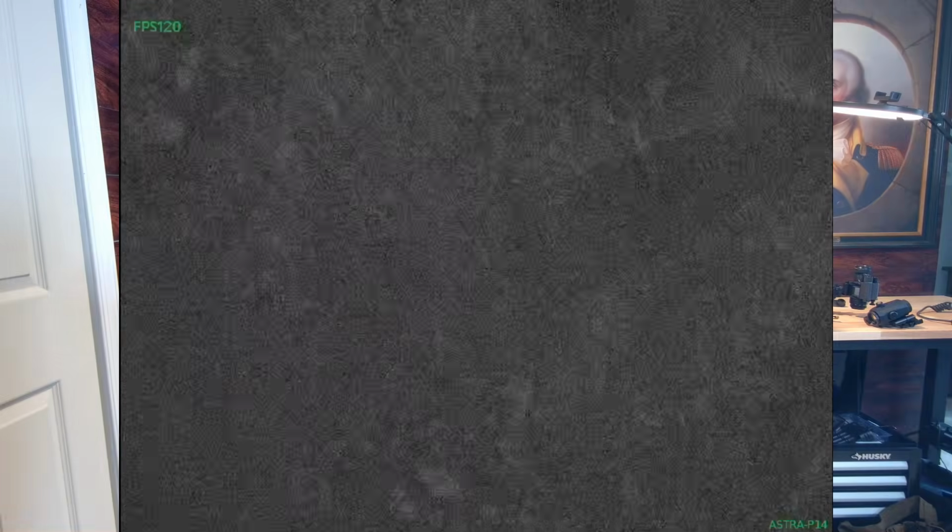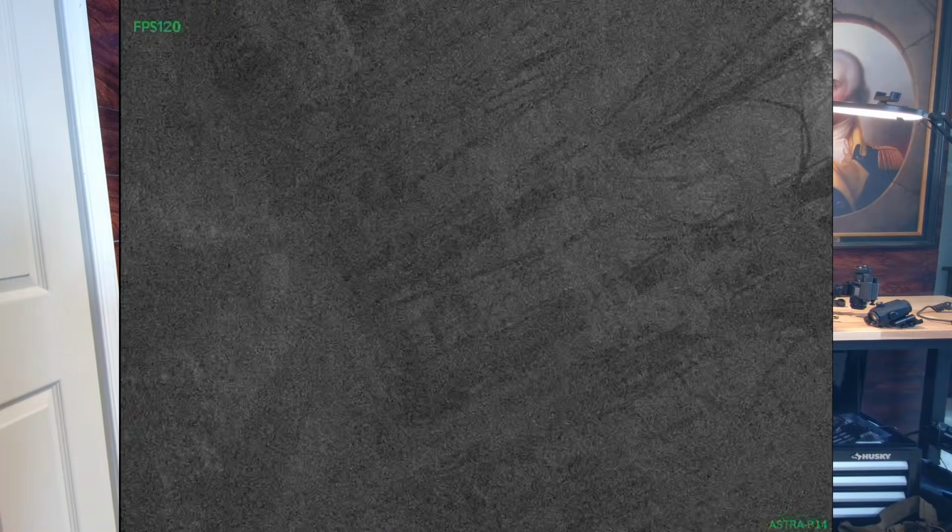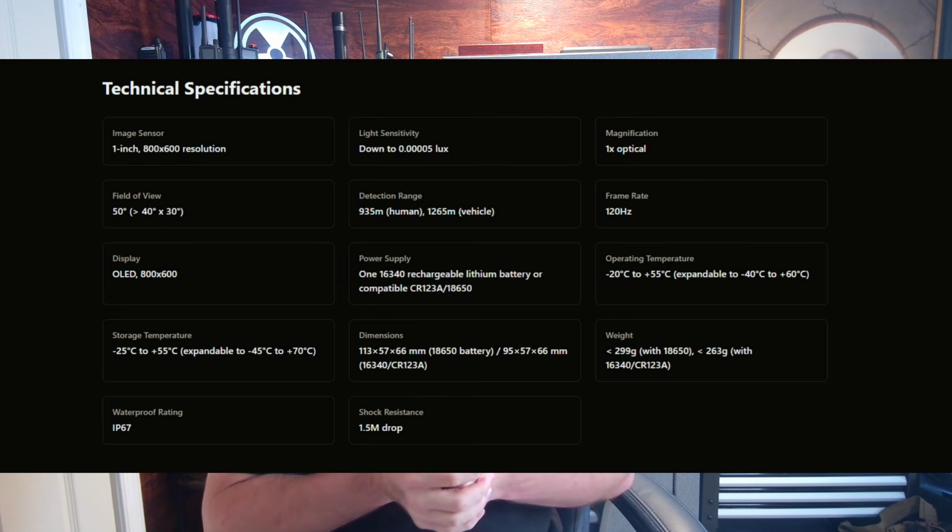All right, let's get into latency and some of the usability issues that I have with digital night vision, because this whole review isn't going to be perfect. This unit can go from 60 or 120 frames per second. I only tested it at 120. I cannot use something at 60 frames per second. It is basically unusable to me, and it's not even worth talking about because I would just rag on the unit the whole time. So we ran it at 120 the whole time.